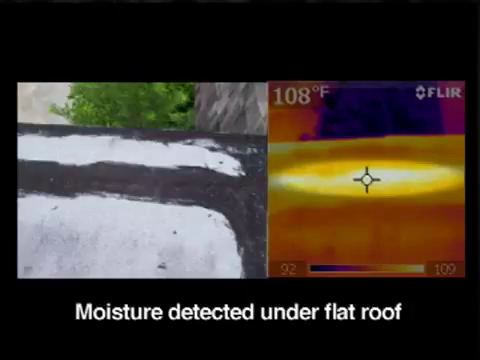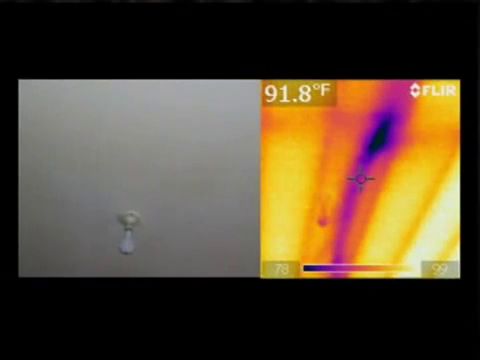As the sun went down, the roofing materials on the surface of the flat roof began to cool off, but the water underneath stayed hot, and the infrared camera was able to make a clear and distinct photograph of that. So again, without destroying any of the roofing material, the moisture that was underneath was detected, and the location could now be repaired without just randomly going across the roof and tearing up the materials, not knowing exactly where to look. Look at the next set of photographs.